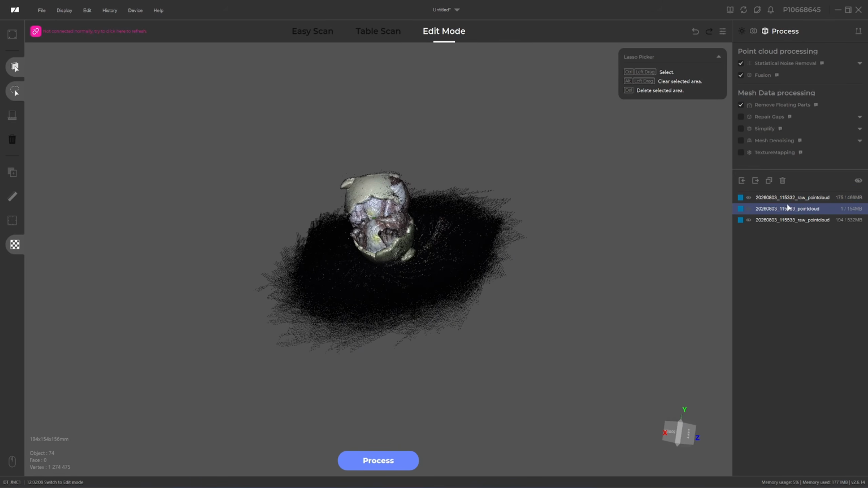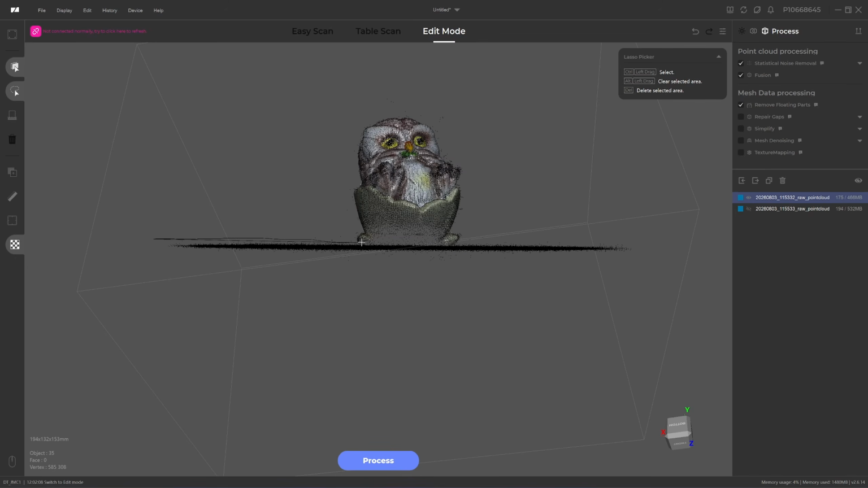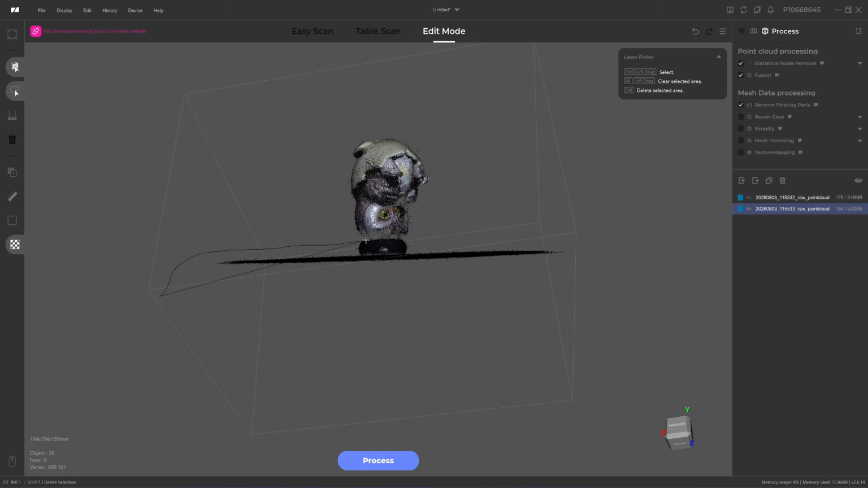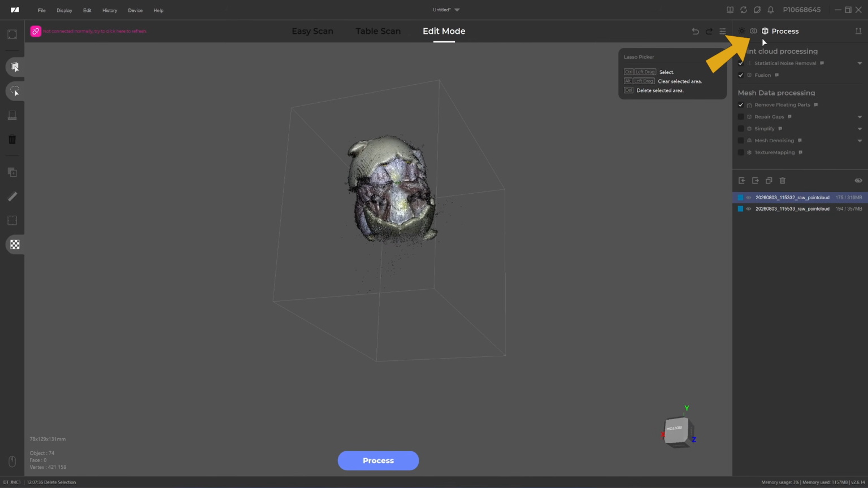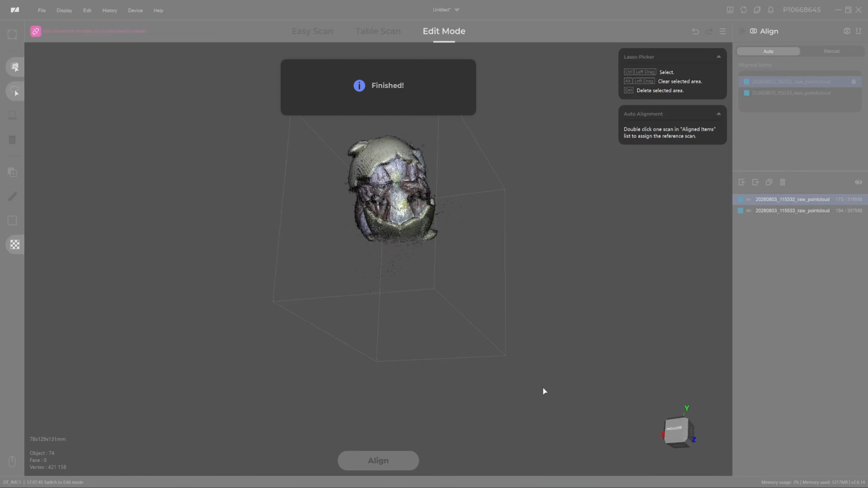I'm going to remove the preview point cloud. Unlike the Wi-Fi method, the raw scan data here looks complete. Hold the Ctrl key and left click to remove. I do the same for the second scan. Click on the alignment icon. Since this figure has strong features, I will use automatic alignment.